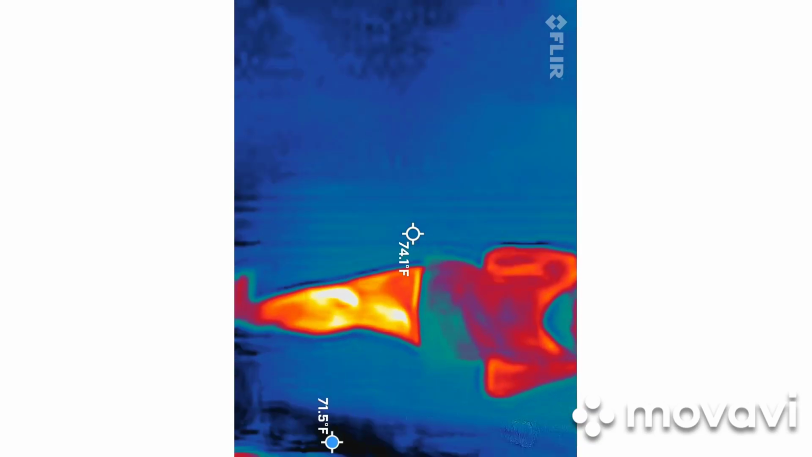So what is that? In the floor. Is that a wrap? What is that? Oh. We do have... Rats scare me. Yeah, my flashlight won't work now. You're up. And this is a brand new phone.